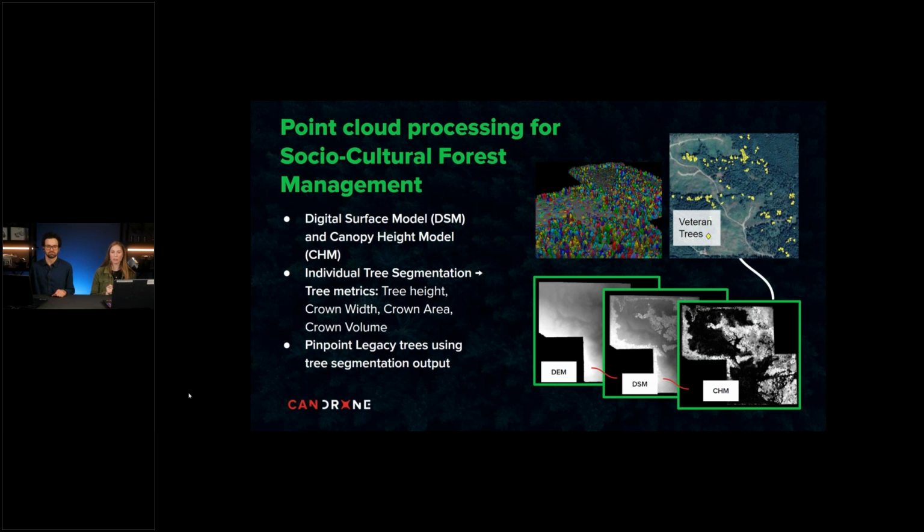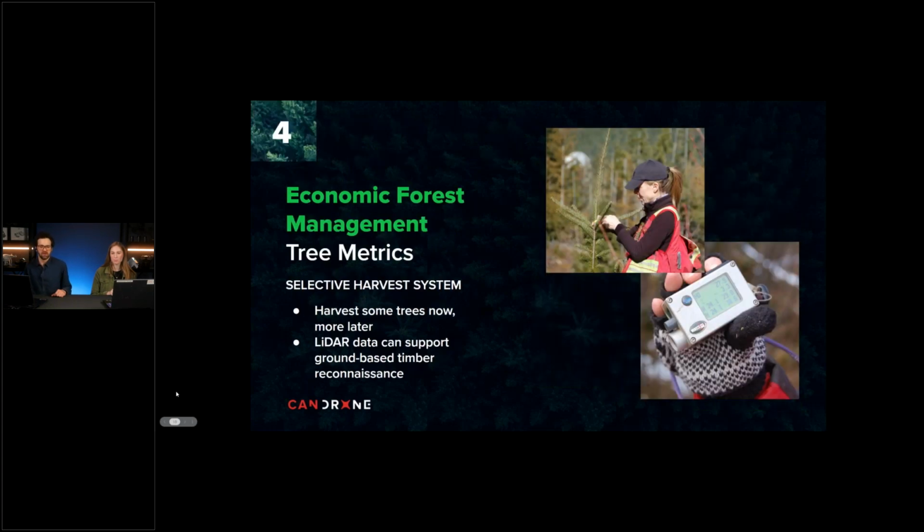And so to help you understand how LiDAR is put to work for our third aim of forest management, the economic considerations, Ian is going to give us a bit of background on harvesting systems. All right, thanks very much.